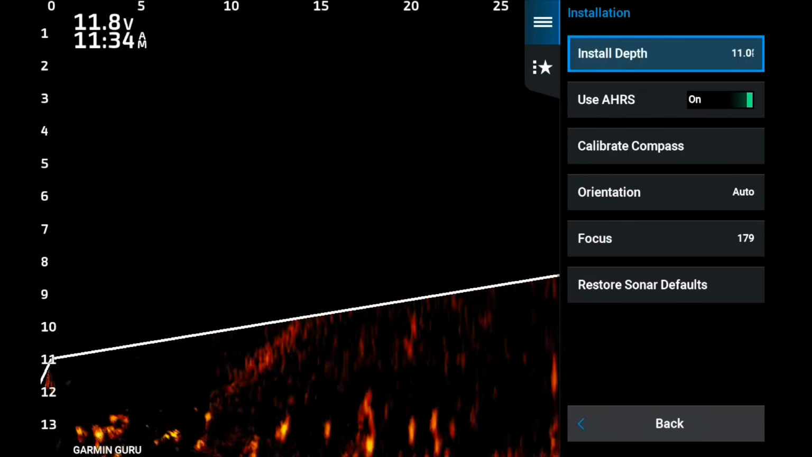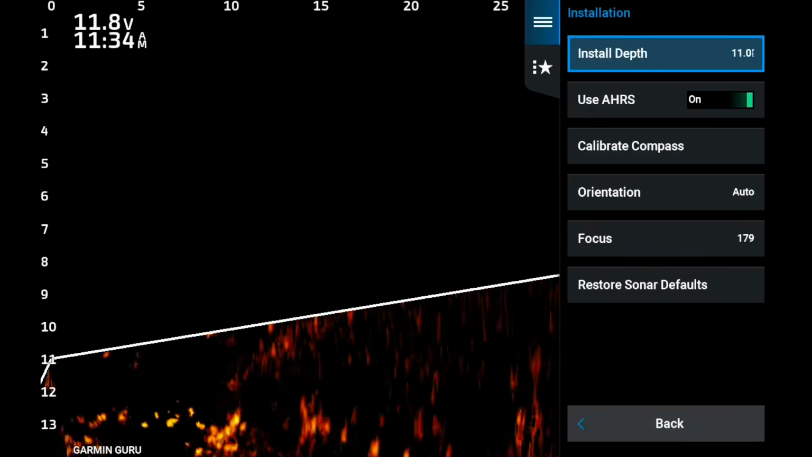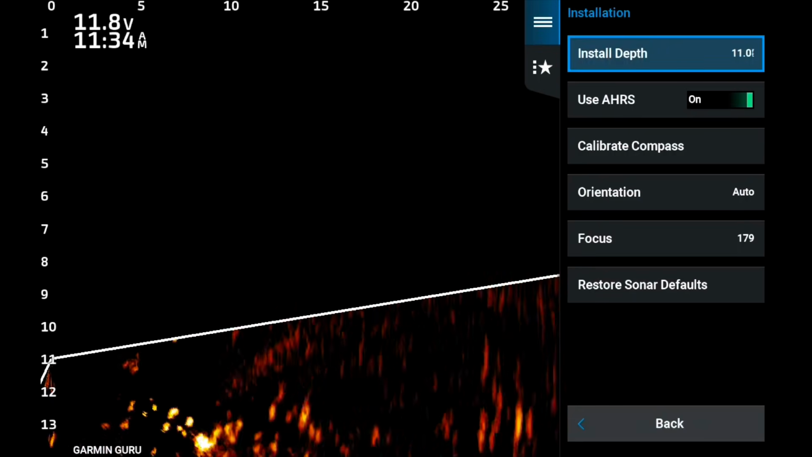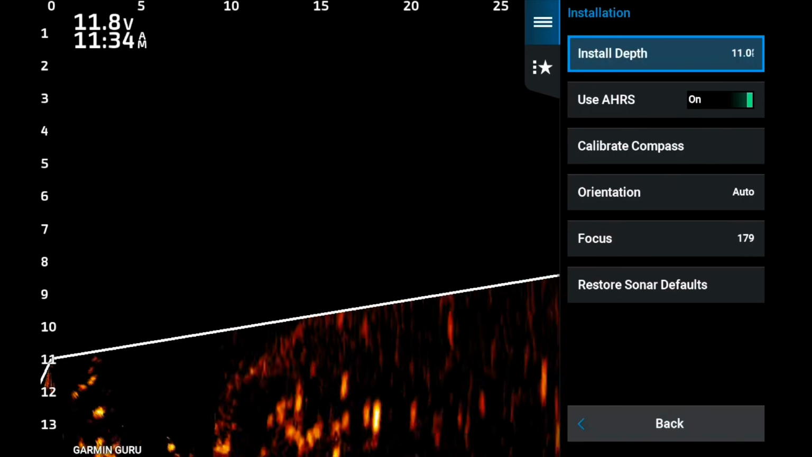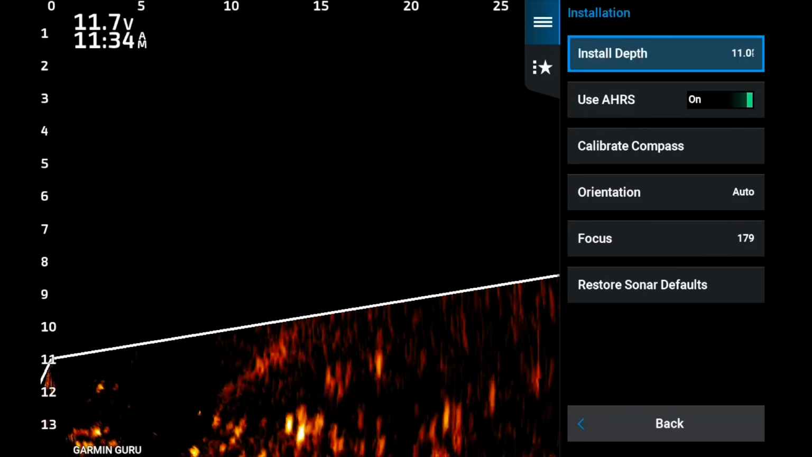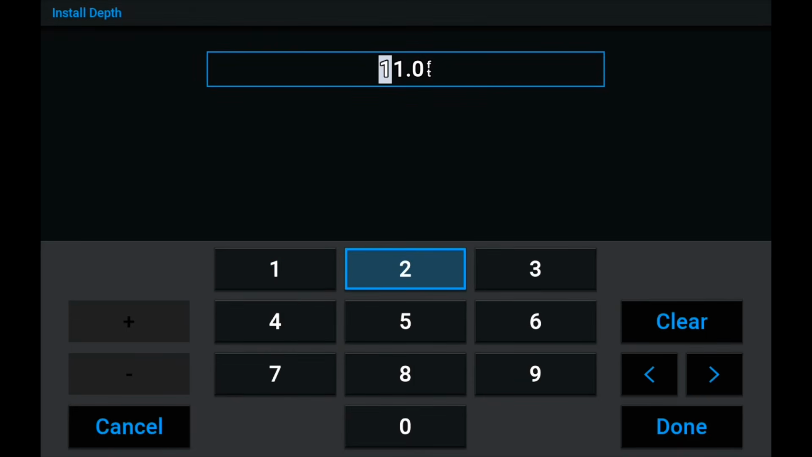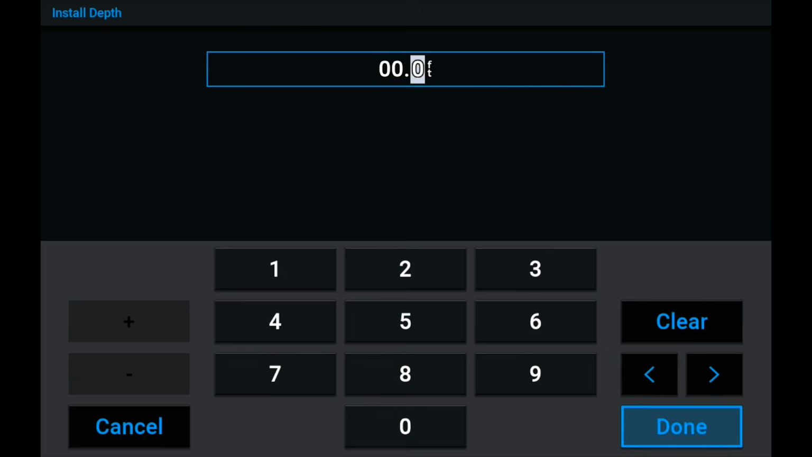Now, that's a little trick. You can slide it down a little bit further than your actual install depth to actually maximize all portions of the beam that are reading. But what I suggest doing is taking a tape measure, measuring from your water line to the top of your transducer, and that's going to give you an accurate install depth. And when you do that, you'll be able to actually see your bait hit the water.